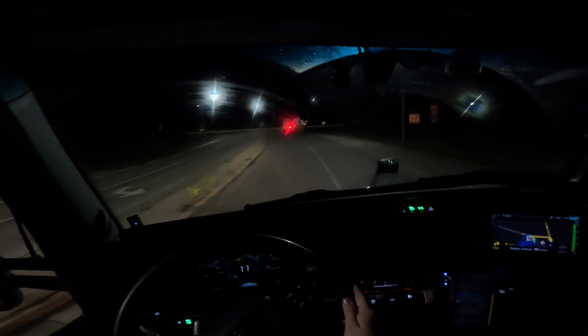The trailer's a little bit dirty. I think I'll sweep it out. But altogether, I think we're doing okay. Oh, we just got some reefer fuel. And now I'm gonna drive 42 miles north.